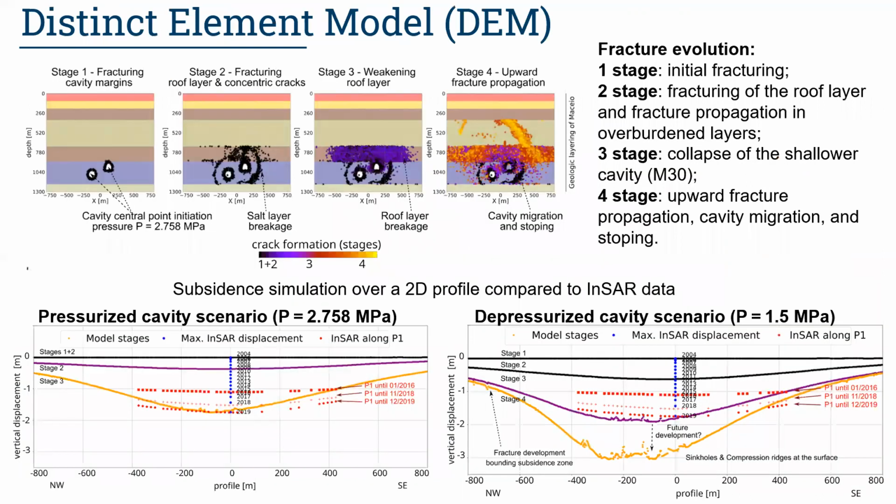Finally, we perform a discrete element method simulating the geomechanical evolution of 2 real size cavities. The results suggest that under both pressurized, active mining conditions and depressurized, inactive conditions, the cavities become mechanically unstable, leading to fracture propagation, upward cavity migration, and partial or total collapse.